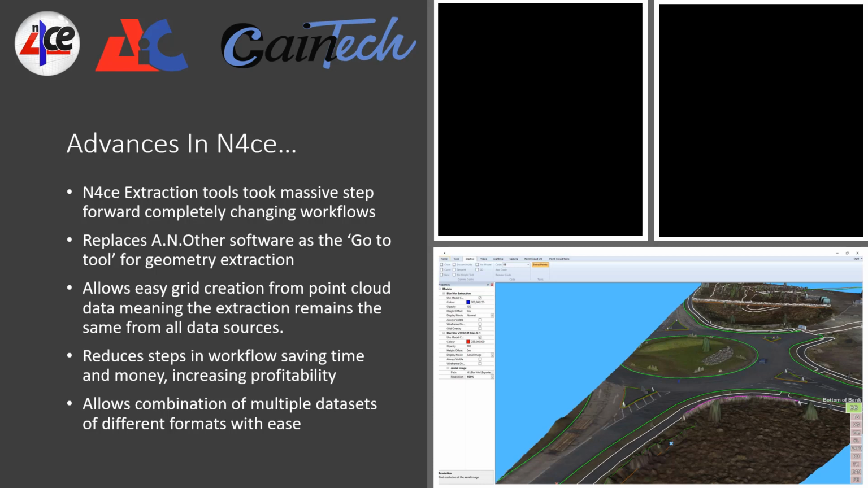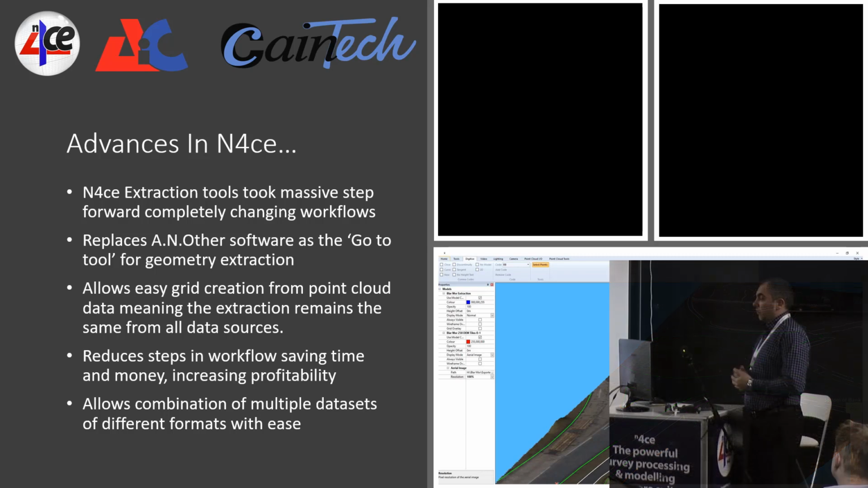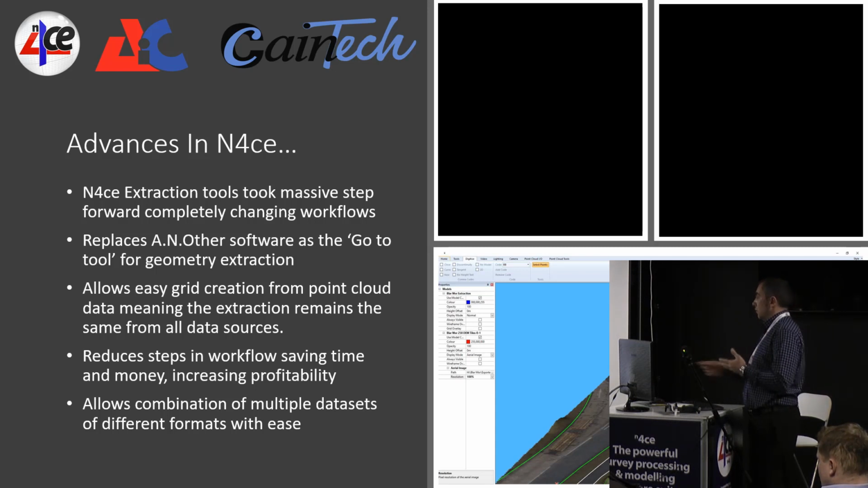But it does mean now that we can generate a single model using all the data sets. So whether it be the UAV, the USV, the scanner, traditional topo, we do a lot of corridor surveys for long transmission cable routes. The shortest one we've done is 20k, 80k is longest, and that'll cover all sorts of terrain.